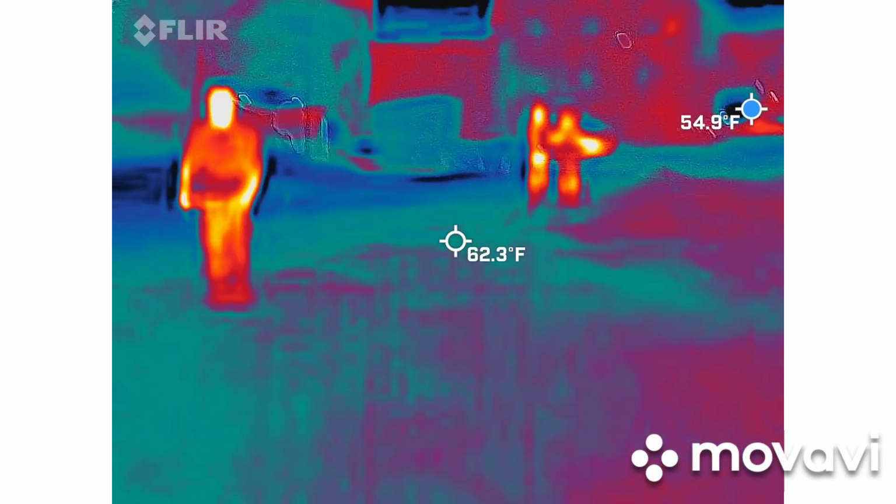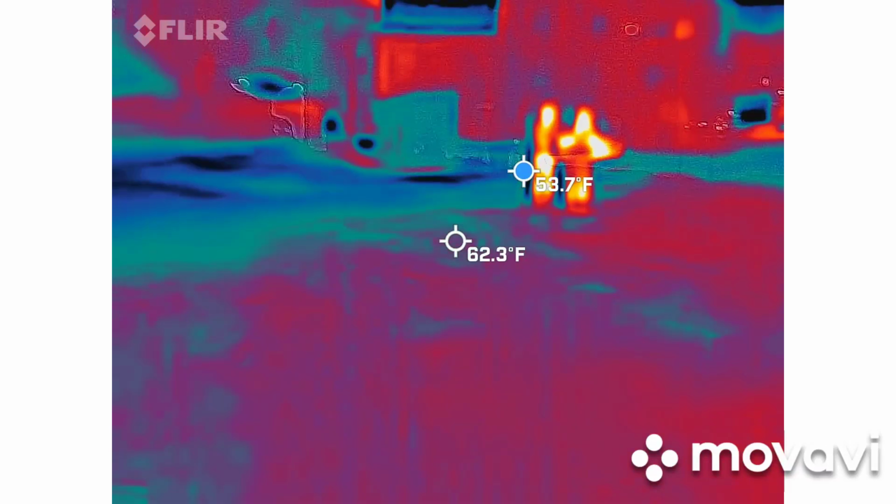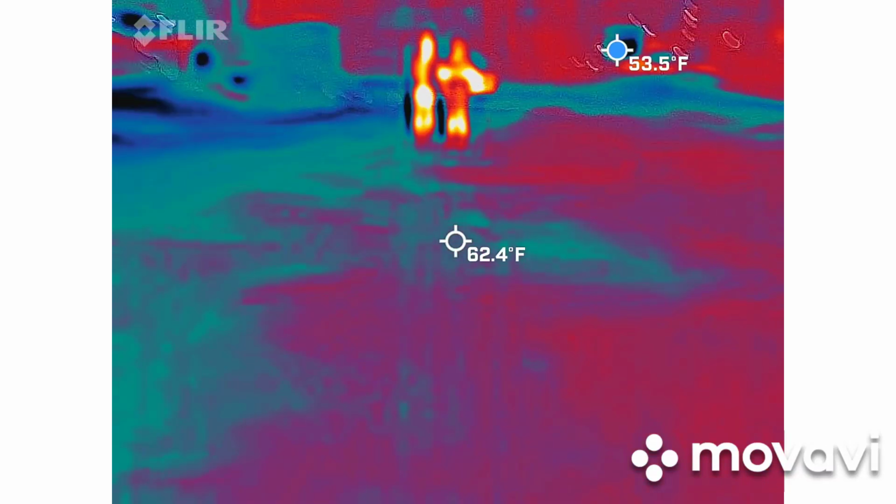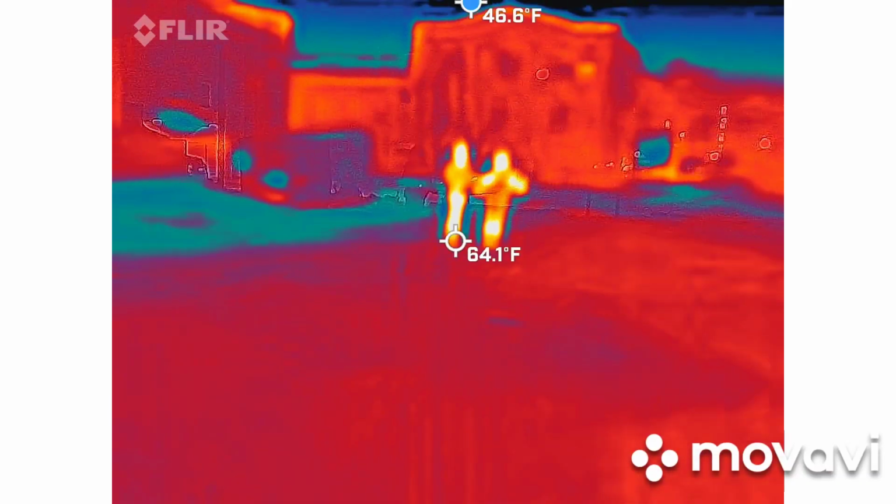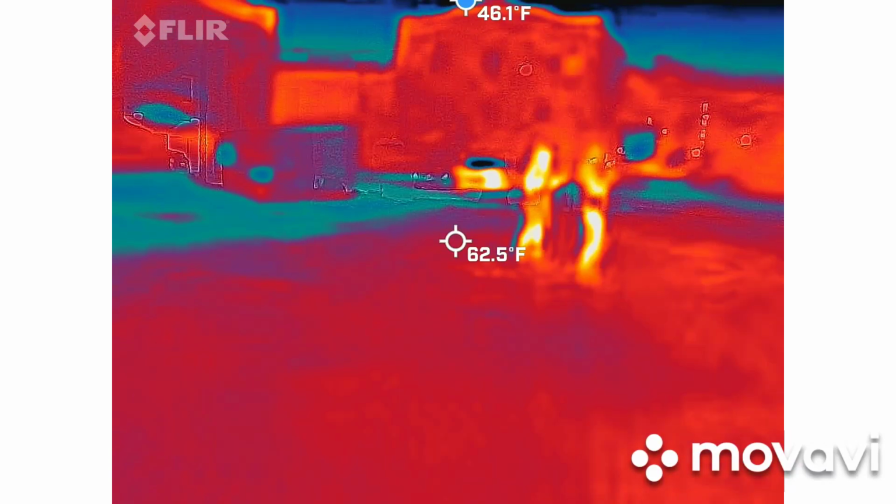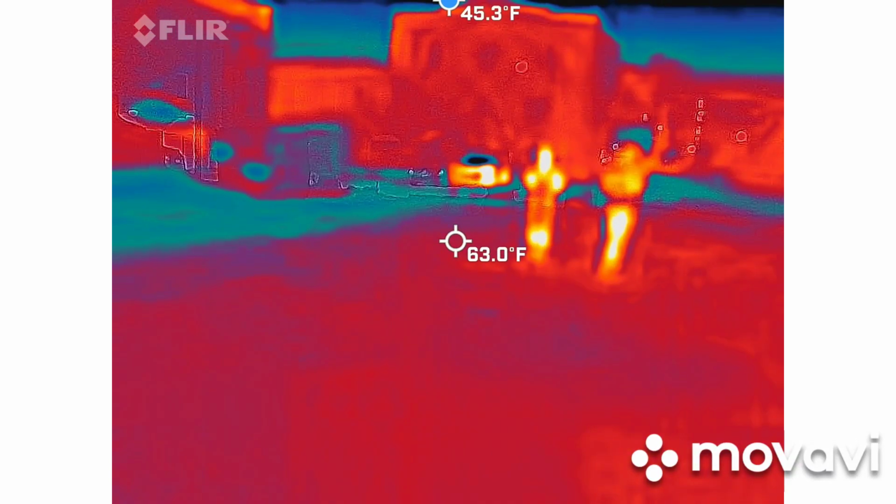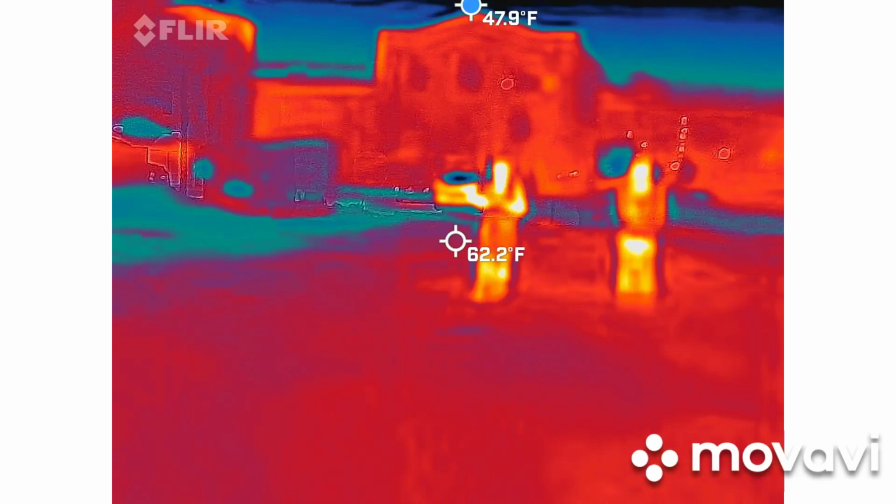Jeff, you had that camera pointed at them the entire time, correct? Right, yeah. Because they actually had a major temperature drop and they're feeling cold. I'm all about the science. Interesting. The pad behind them is colder, but that is mud back there, so it's going to be colder than this dry gravel, because mud holds water.